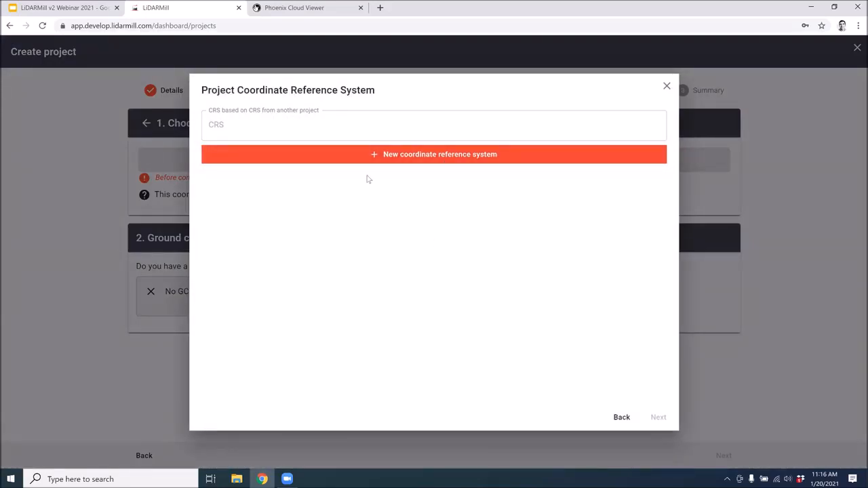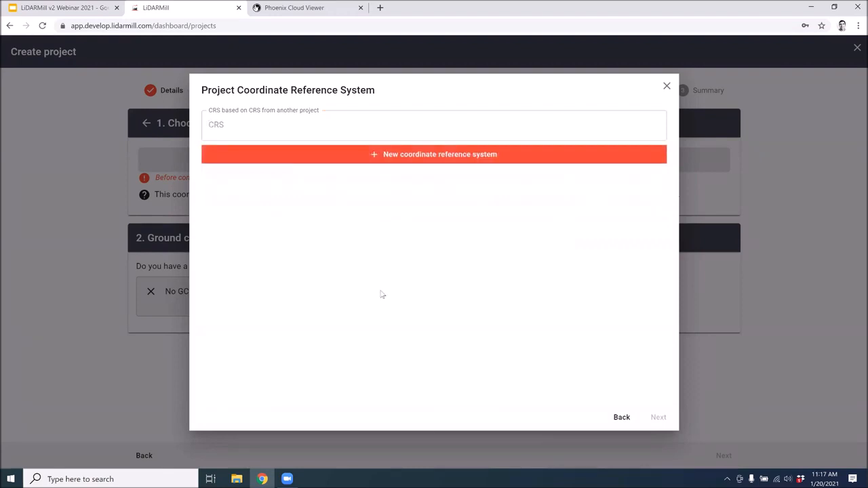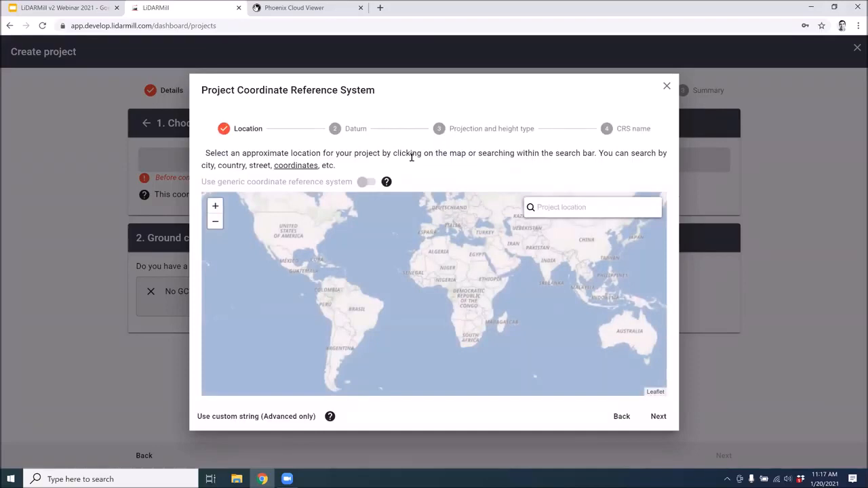It's possible that if you've already processed some missions, the coordinate reference systems you previously used will be available to select again. So these are the 3 different CRS that I used on the example projects that are part of this profile. But if none of these match what your new project needs, then that's where the wizard really comes in handy. So we'll select new coordinate reference system.